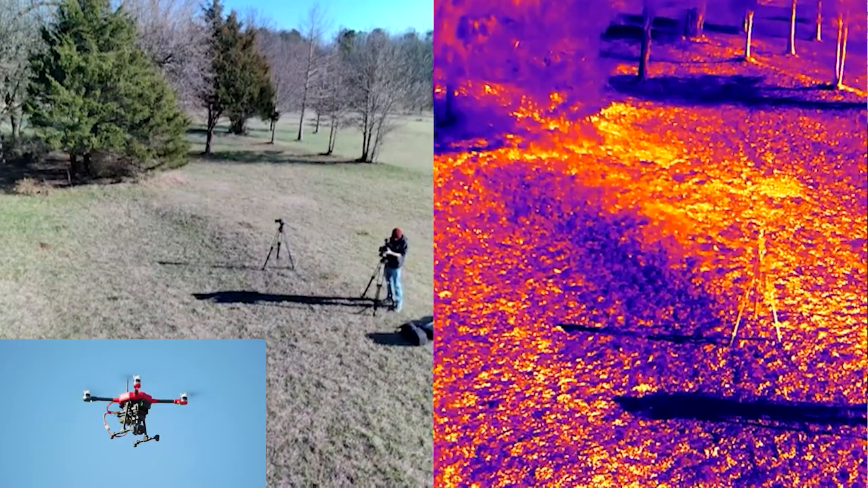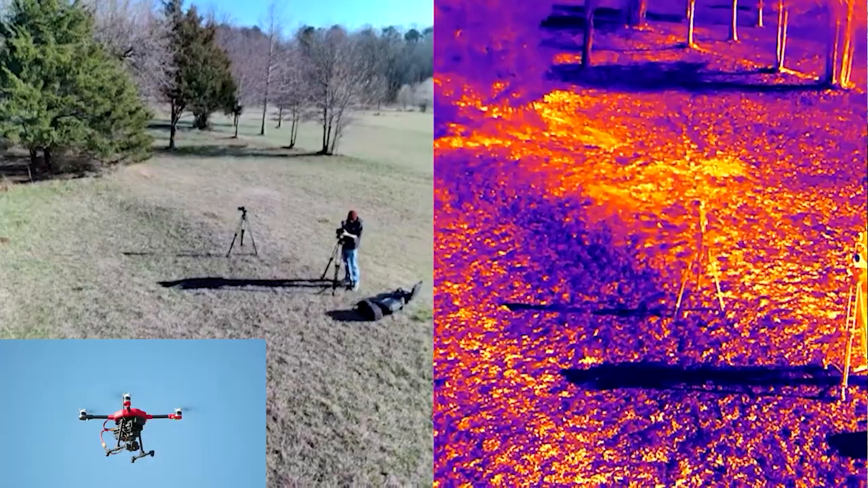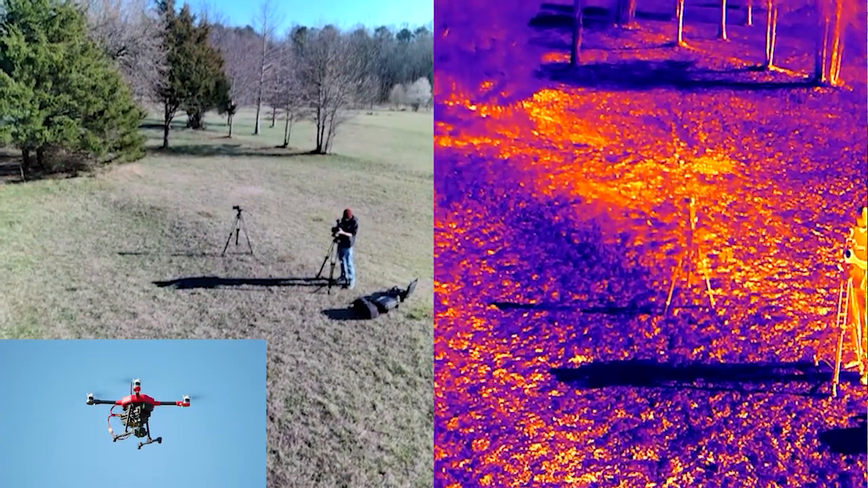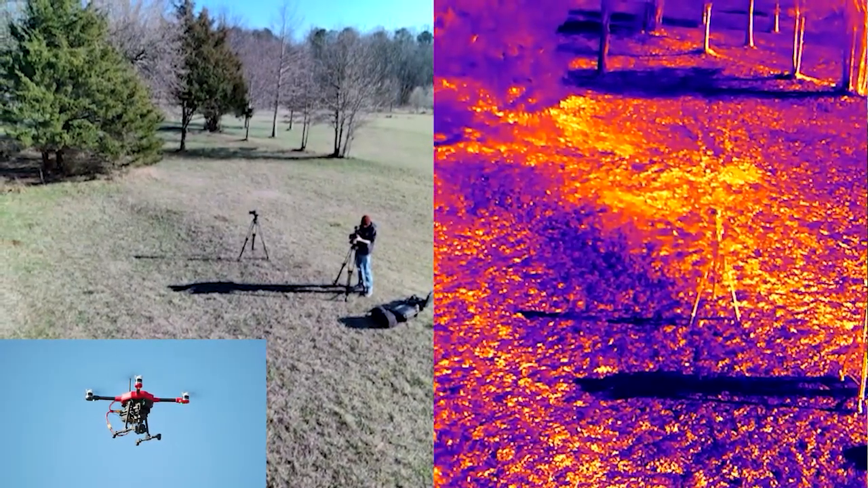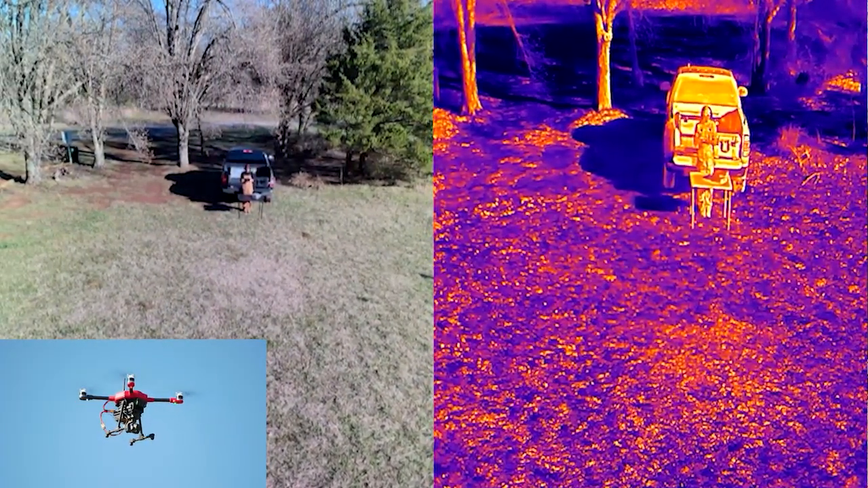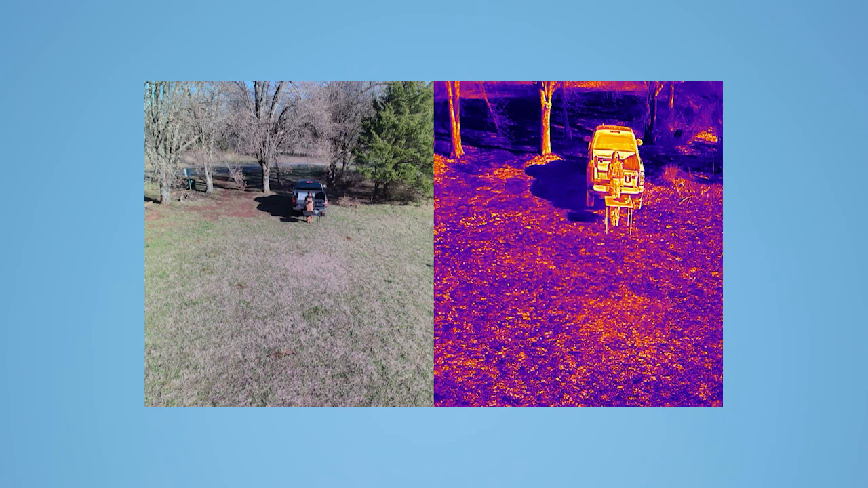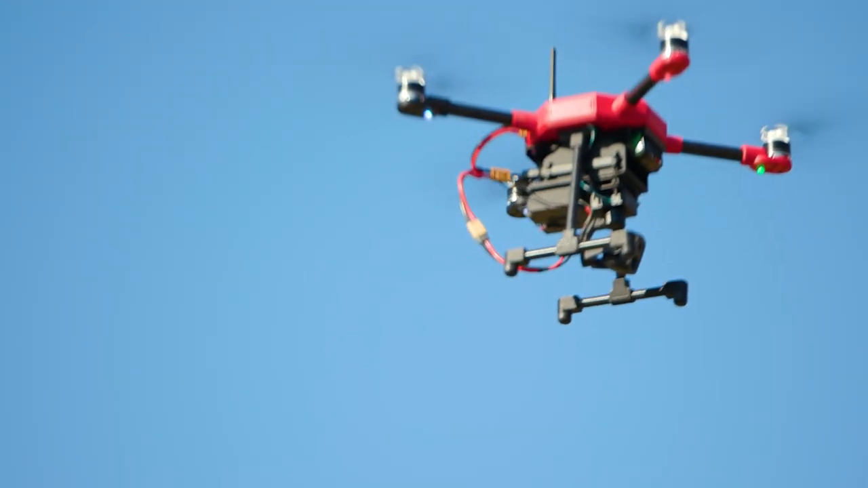So if I check the battery level, yeah, we're at 19.4 volts. We could really comfortably go to about 18 volts and even a little bit less using these lithium ion batteries. All right, so I'm going to rotate the camera again back to me. Take a selfie. I don't think the detail of these photos is going to be too great.